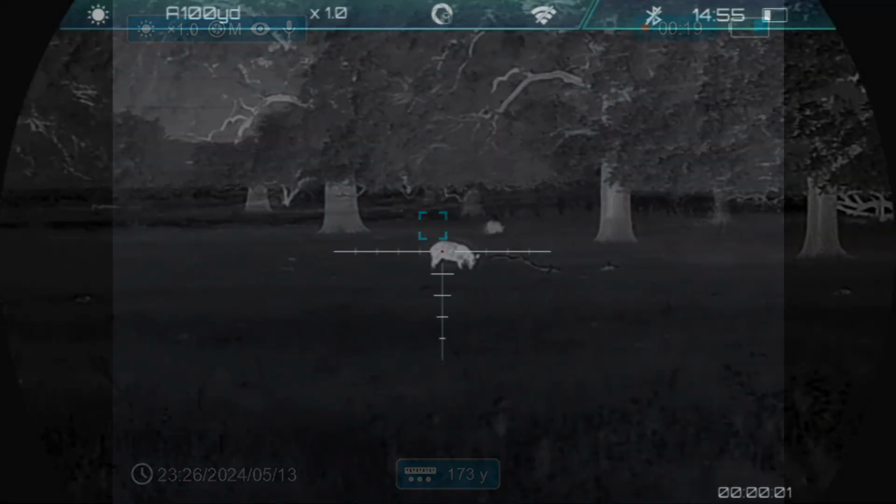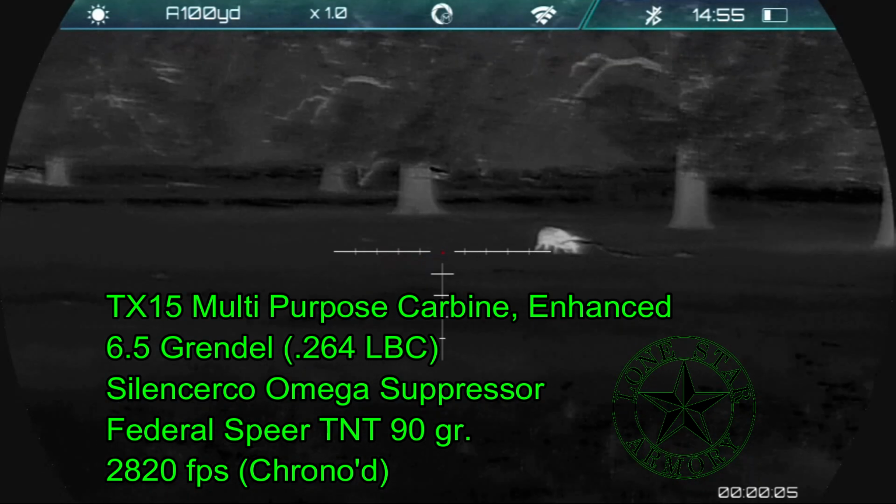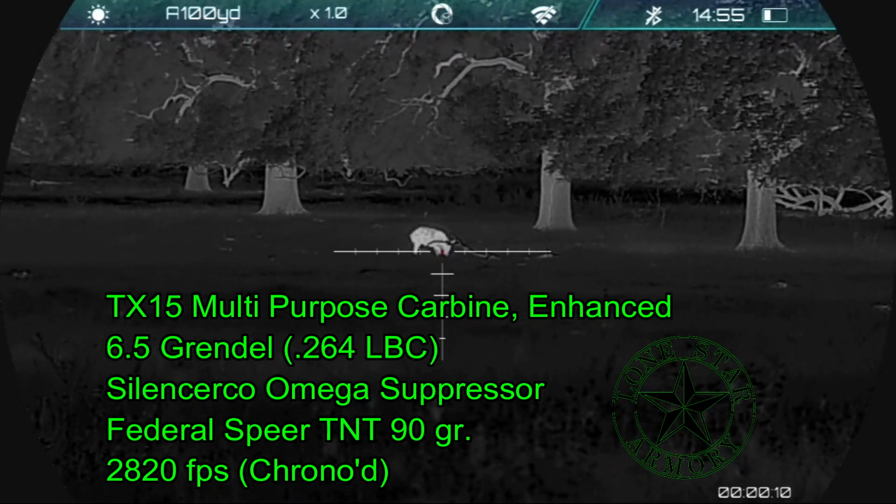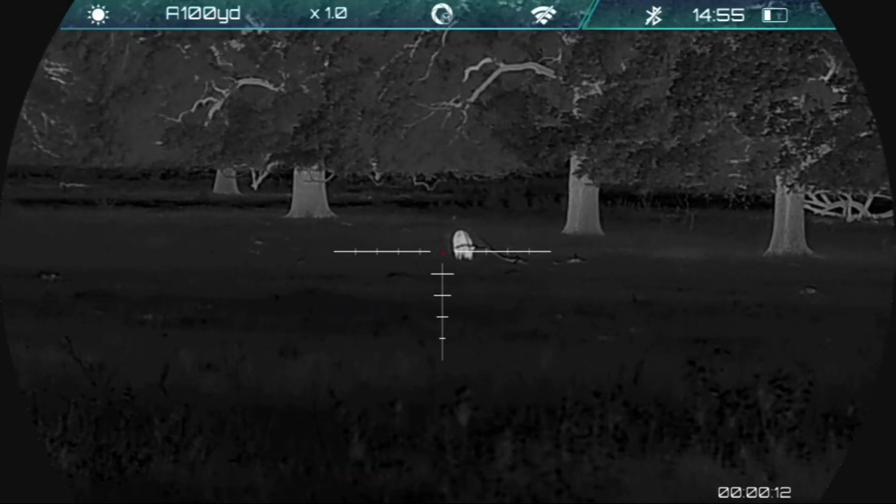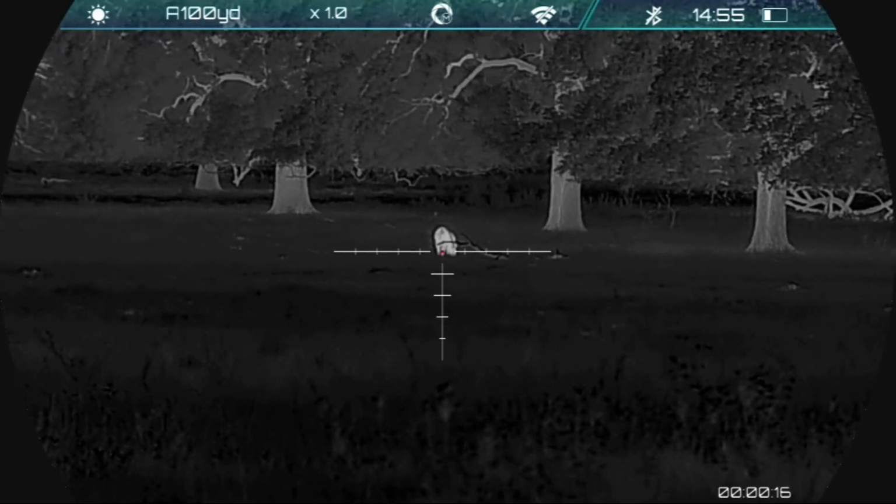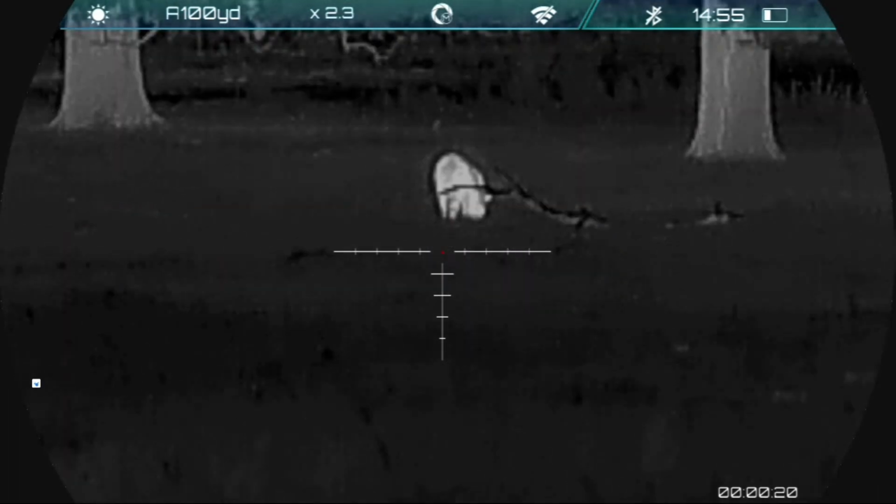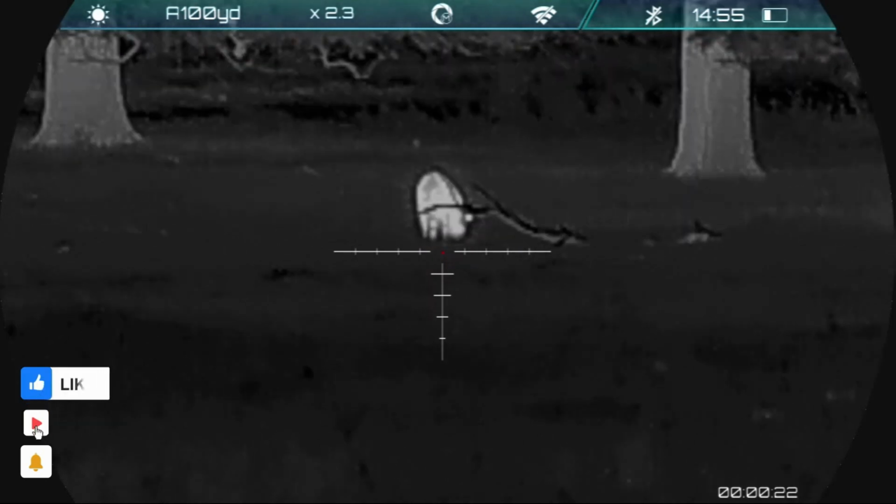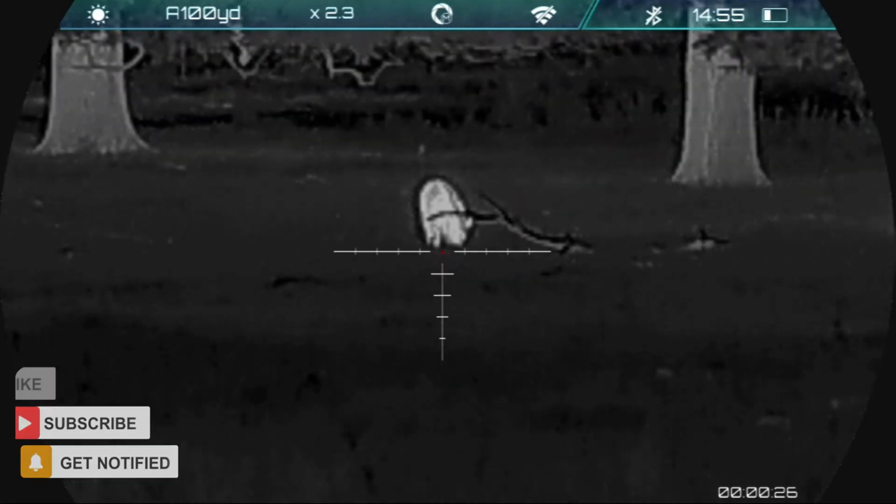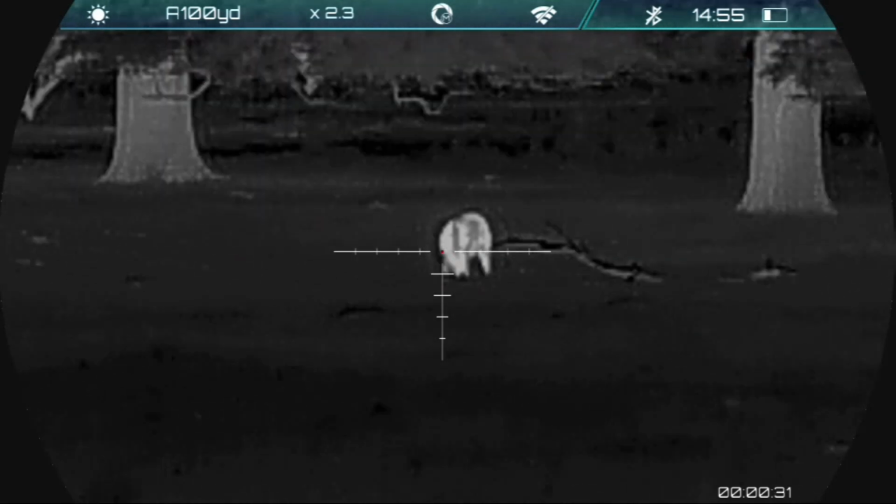I have now arrived at my final shooting position, and I'm going to be shooting my Lone Star Armory TX15 multi-purpose carbine enhanced in 6.5 Grendel, shooting Federal Spear TNT 90 grain ammunition that I've chronographed at 2,820 feet per second. Now, why am I shooting from this distance? Well, it is within my normal shooting distances, so I feel comfortable at this point. But also because my left foot is stuck in the mud and I am not getting it out, so I will be shooting from here.